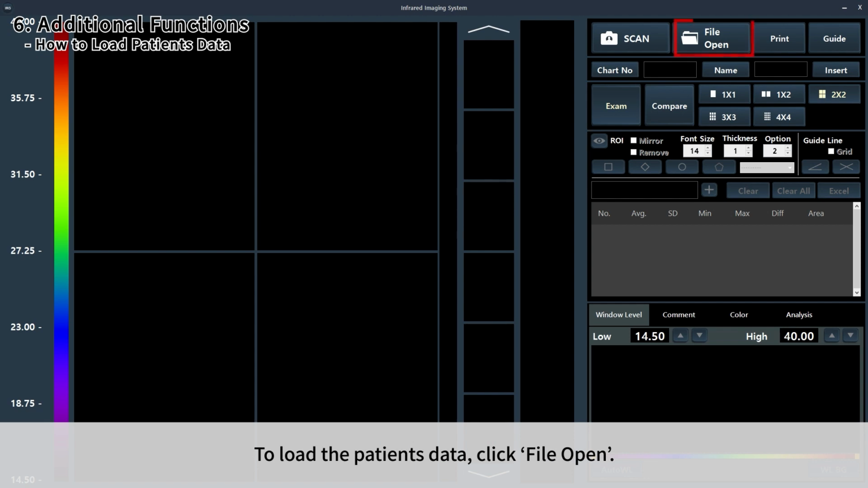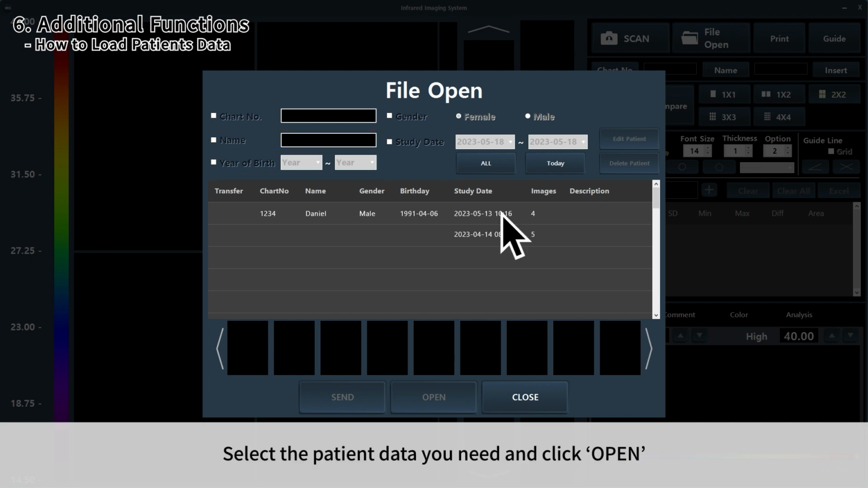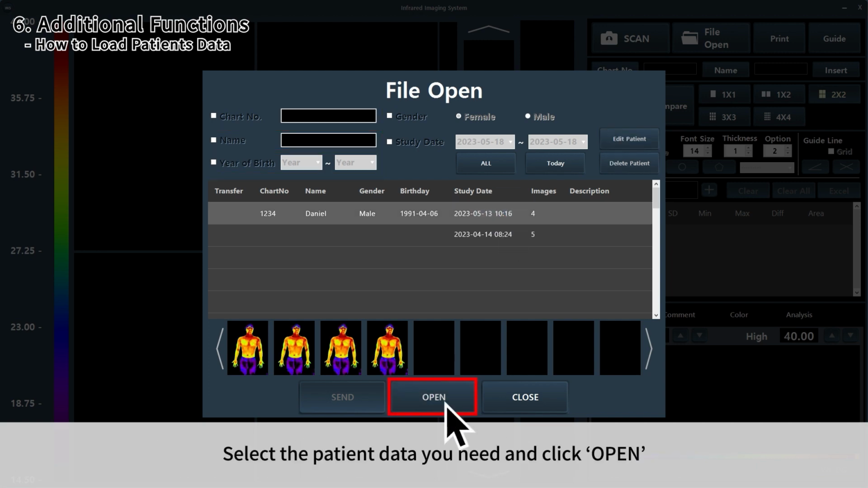To load the patient's data, click File Open. Then the File Open will pop up. If you click, all the data will be displayed. Now, you can search the data by chart number, name, or year of birth. Select the patient data you need and click Open.